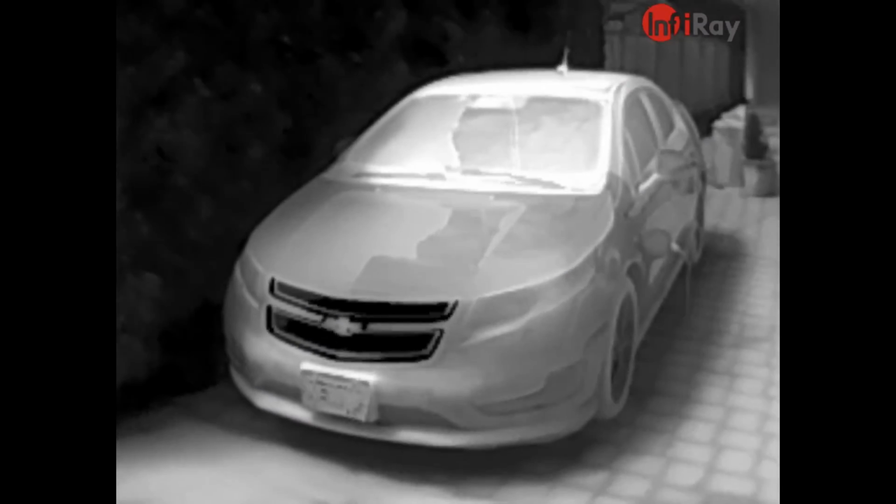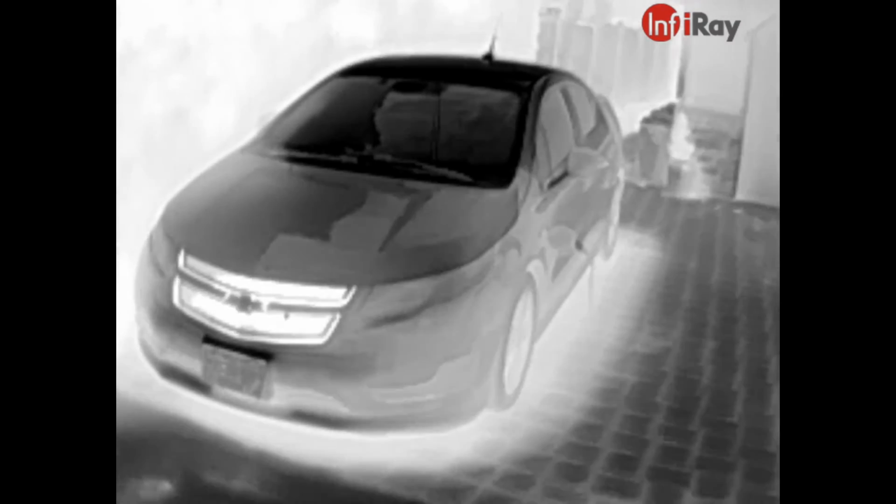These are just the different modes. Go back to white hot. See, in monochrome you get a lot more detail than you do. And then this is black hot, which reverses it, so the colder images are white, more like a negative.